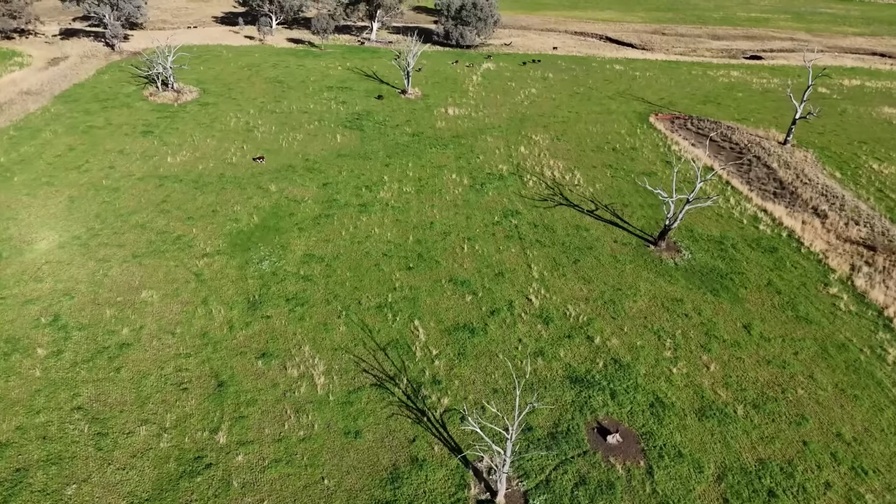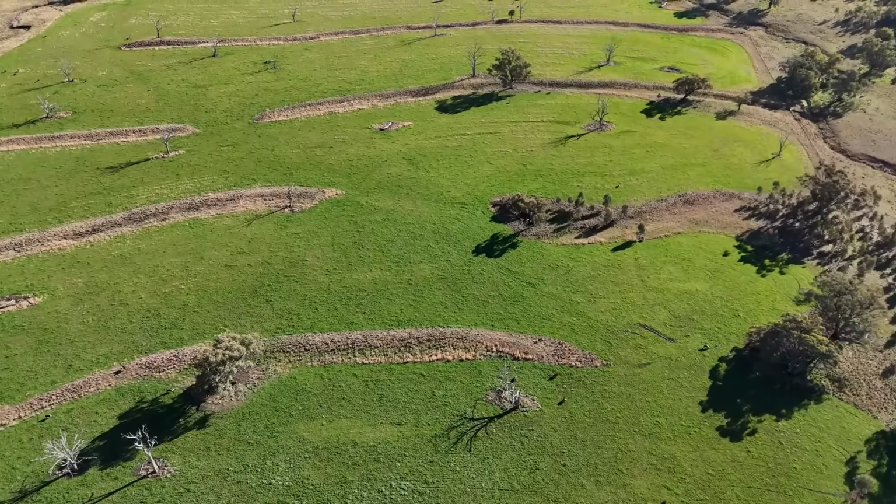G'day guys, as you can see behind me, I've got an absolutely beautiful sunset here. I'm on a feral pig contract. They've got some oats and loosened flats, bit of irrigated country, also a whole heap of this rolling stuff. I'm going to buzz round it on the quad bike tonight. I'm running the 223. Let's see how we go.